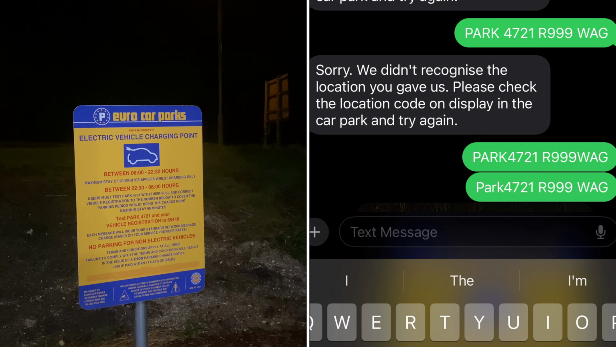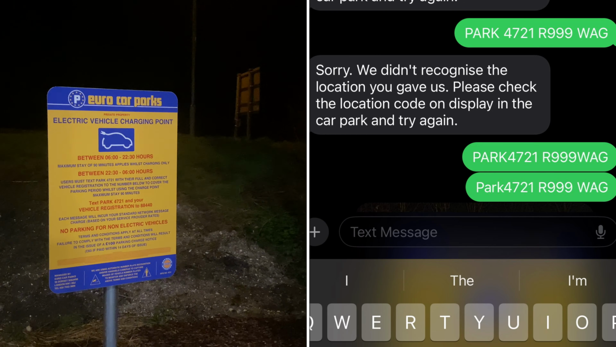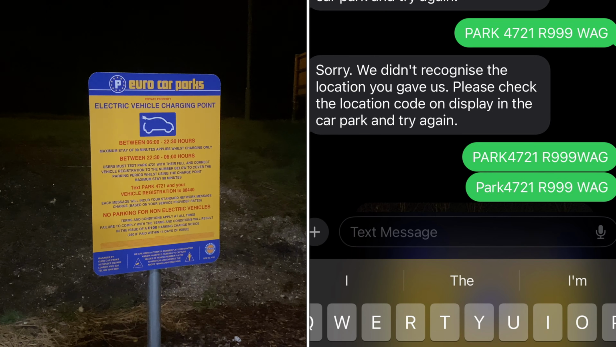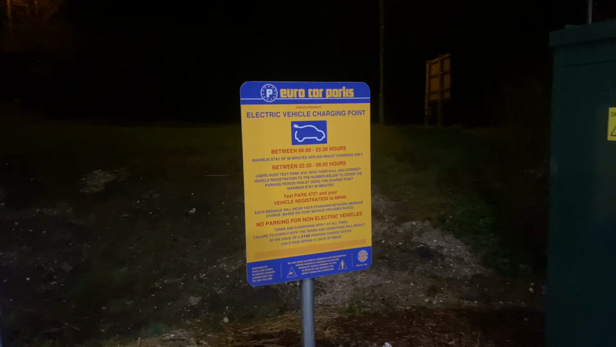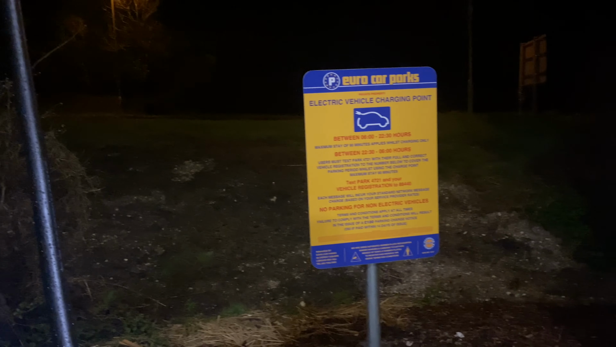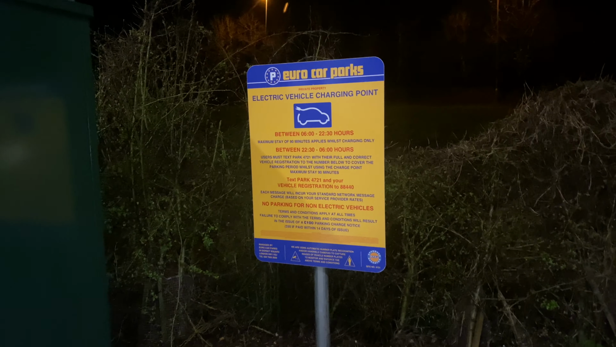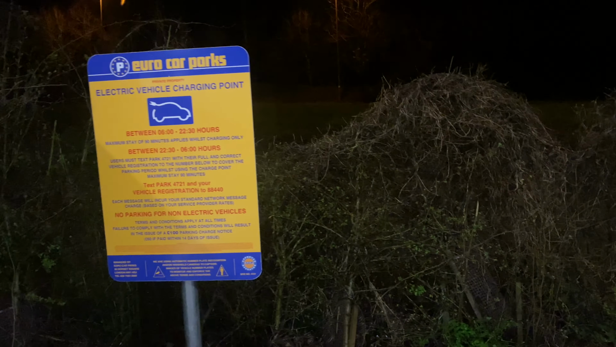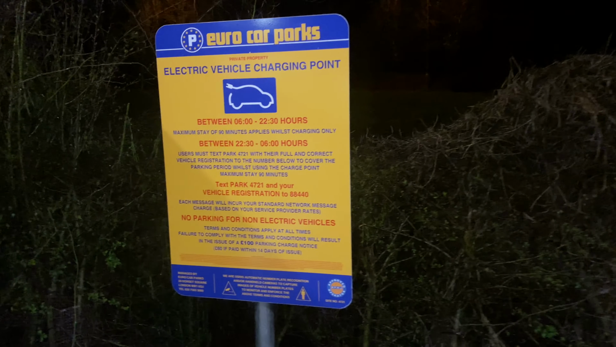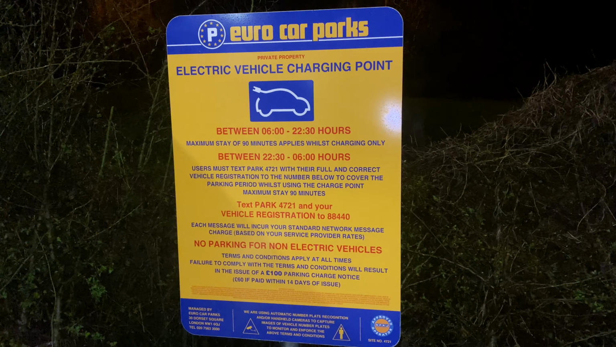So if you text park 4721 with a space, it tells you it doesn't recognize the location. If you do park with no space and 4721, it seems to go through. However, what you don't get is any confirmation. So I've actually taken photographs and taken screenshots to show that I have actually sent the message.